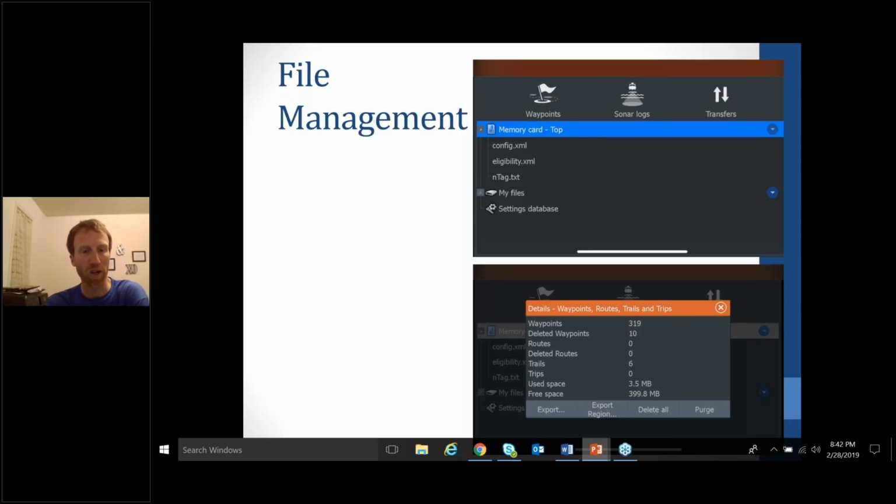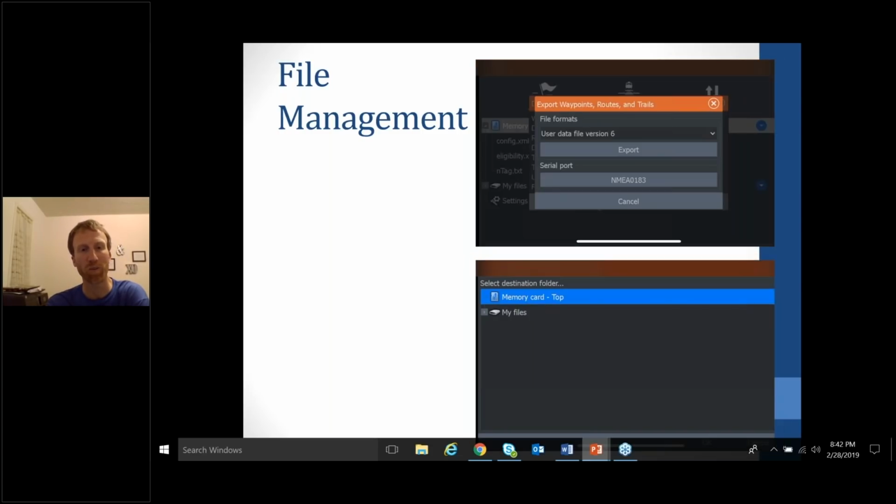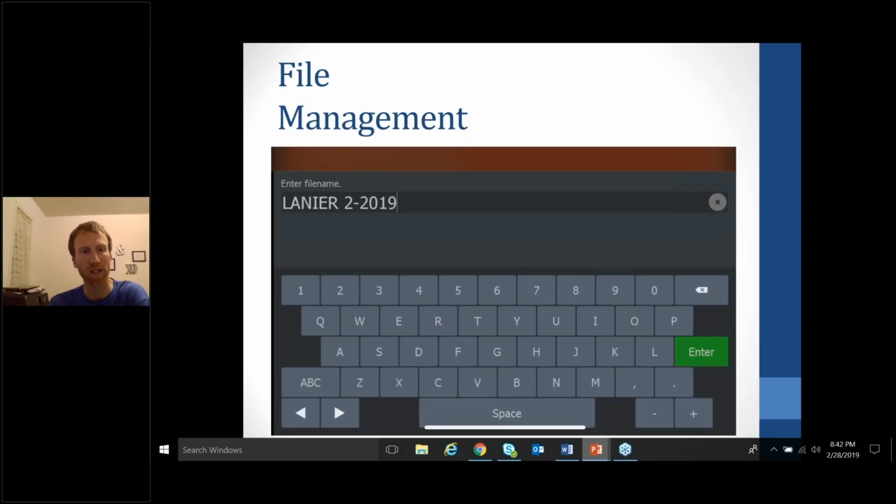And then it'll prompt you right here. It'll ask export region, delete all. So just click on export, and then that'll take you to the next prompt. It'll ask you again, do you want to export or NEMA? And so just hit export again, and then the destination, memory card top, click that, and then there you go.